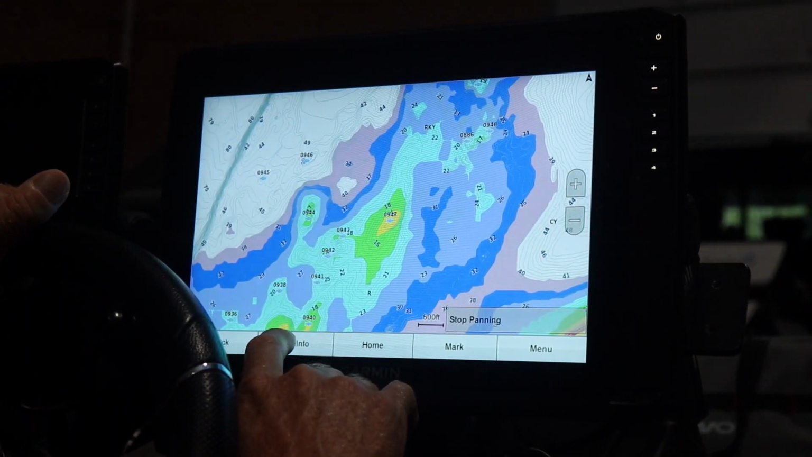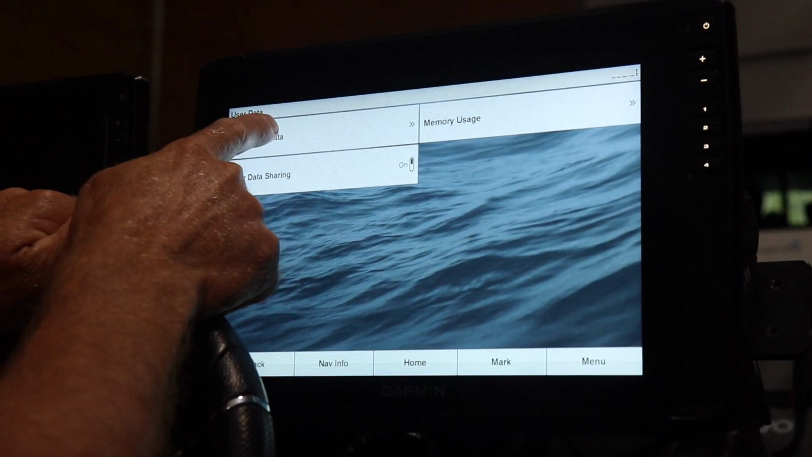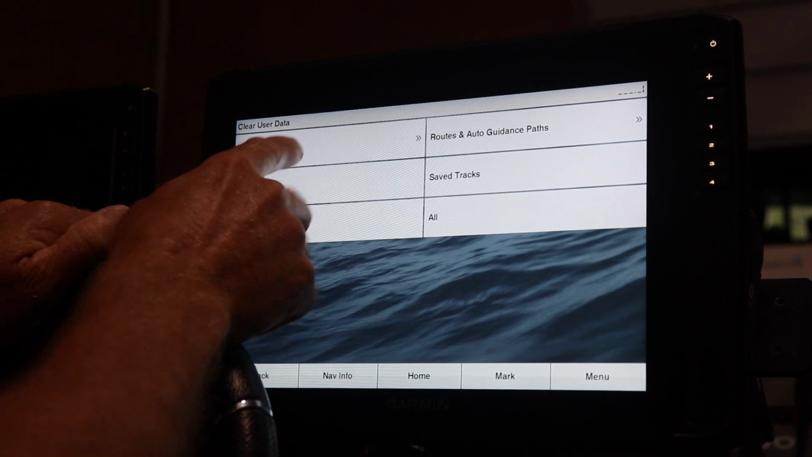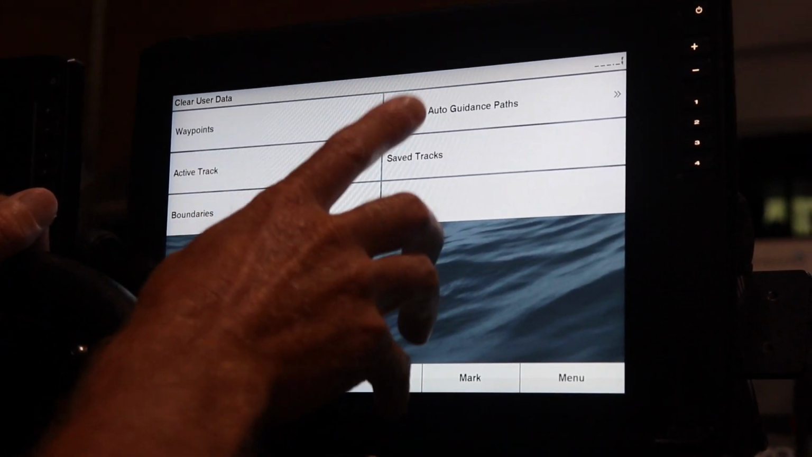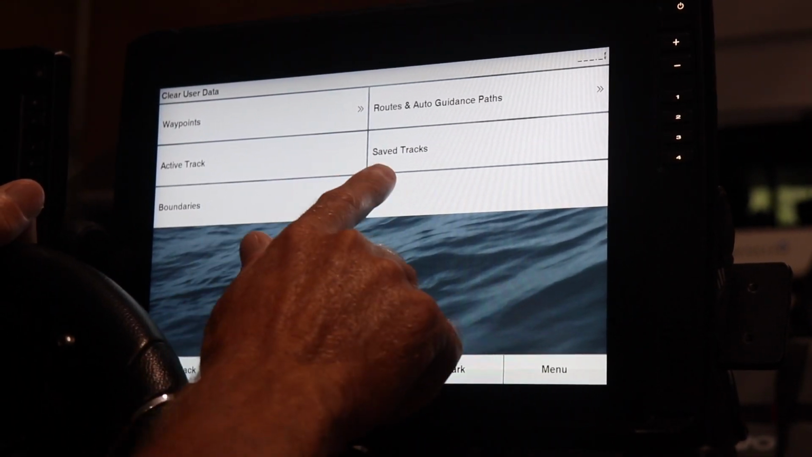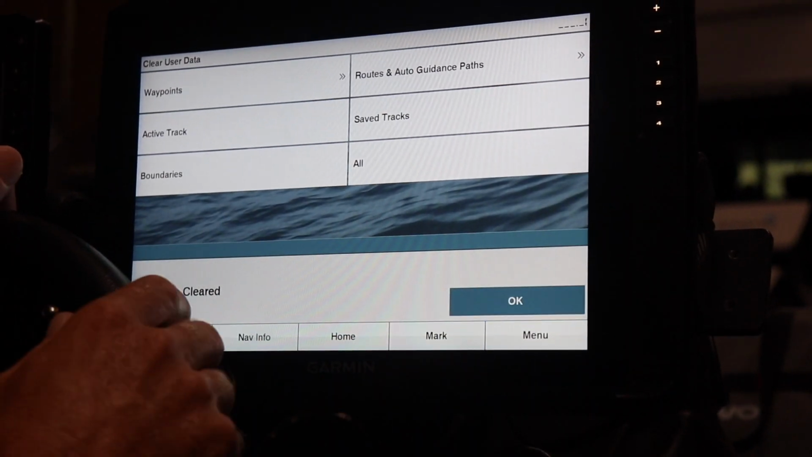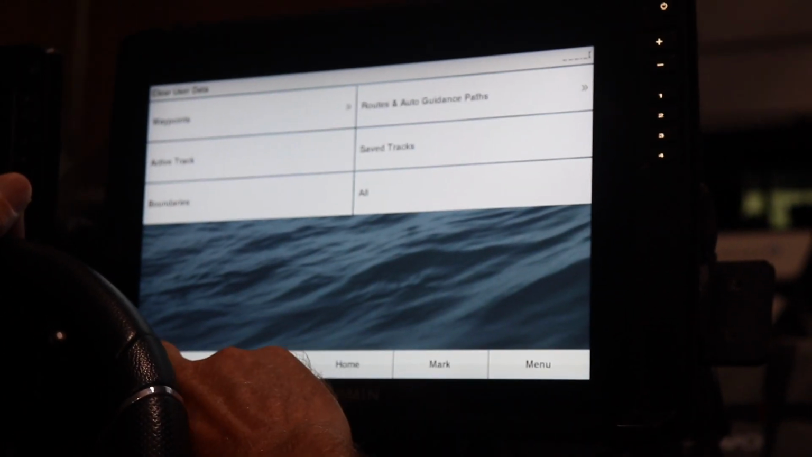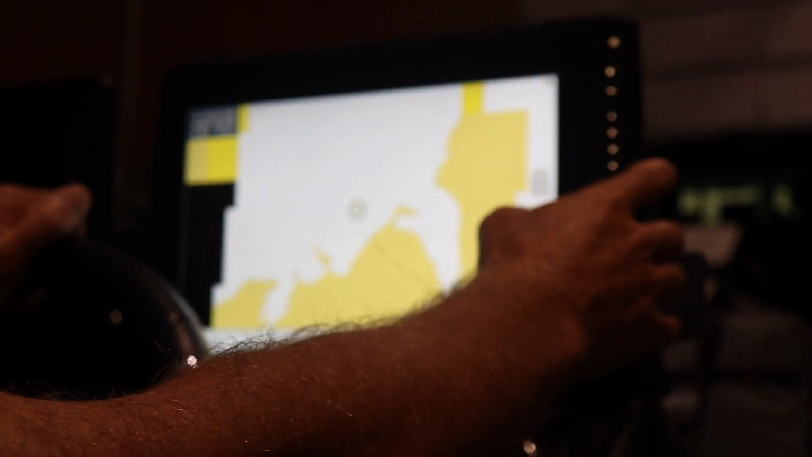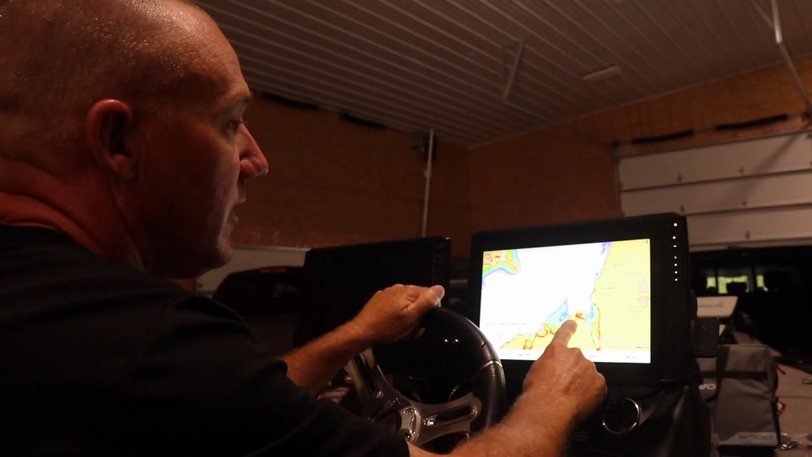So let's get them cleared off. We're going to go to Nav Info, Manage Data. Manage Data is right here, and it says Clear User Data. That's what you want to do. We're going to clear the data. You could go in here and do just 1 or 2 things, but we're going to clear all. So it's going to clean the unit out of all my waypoints and tracks and all that. We're going to do all, and it double checks. Delete, yes, this is what I want to do, so okay. Clearing the data, user data cleared. So watch, we'll go back. All that's cleared off. And if we zoom out now, if you guys were wanting to see all my secret spots at Sturgeon Bay, they're all cleared out.